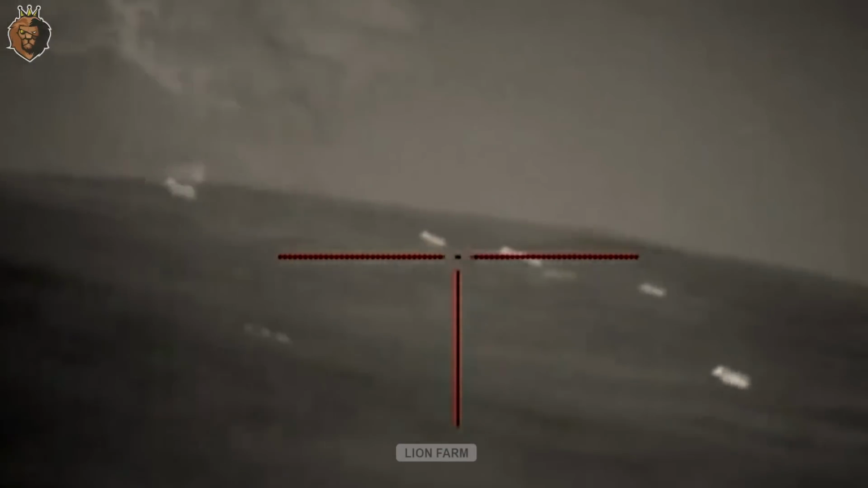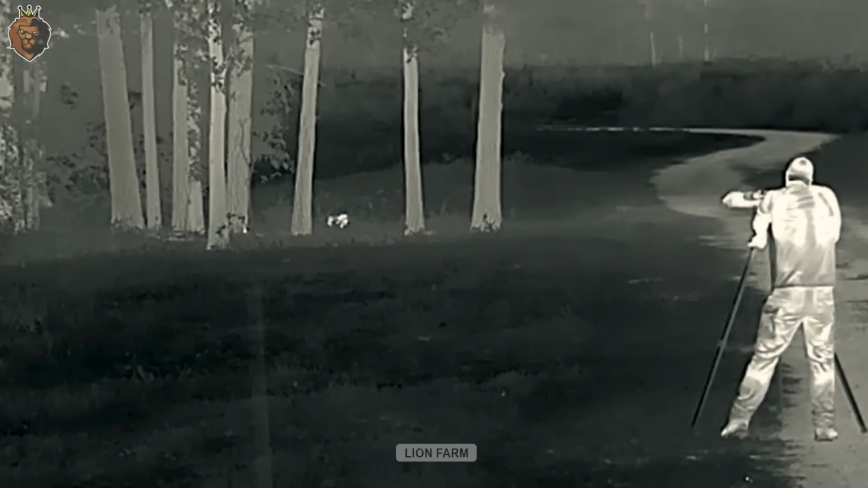Wait, come out. There's a house. Don't get the cow. I see it. I see it.